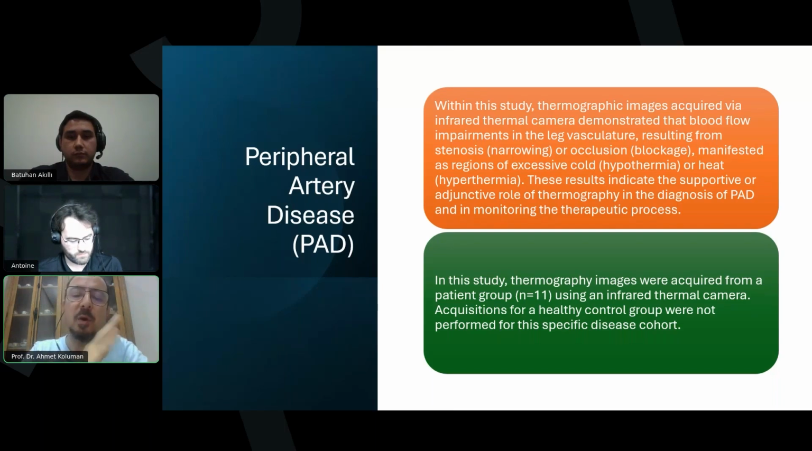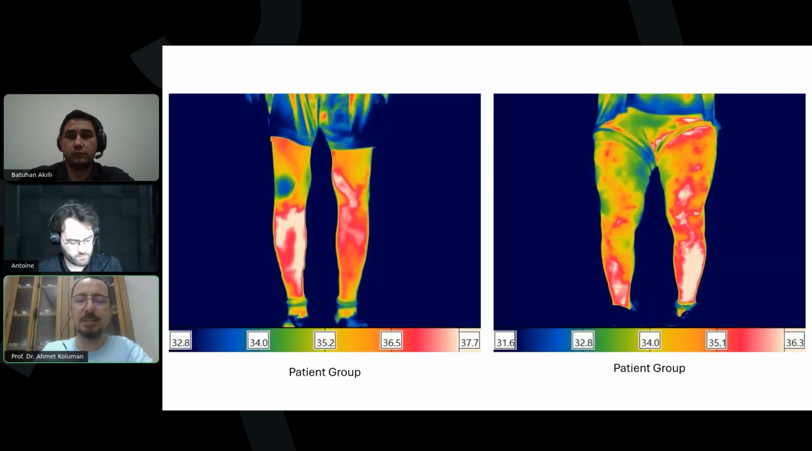We wanted to use an infrared thermal camera to demonstrate the blood flow impairments in the leg vasculature resulting from stenosis or occlusion, let's say blockage. And we wanted to see if there is a difference between the cold and heat areas. Let's move to the images.